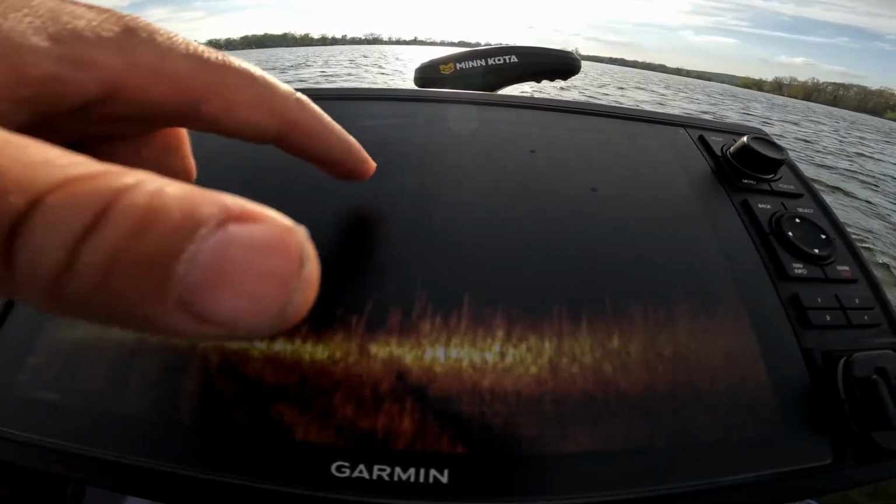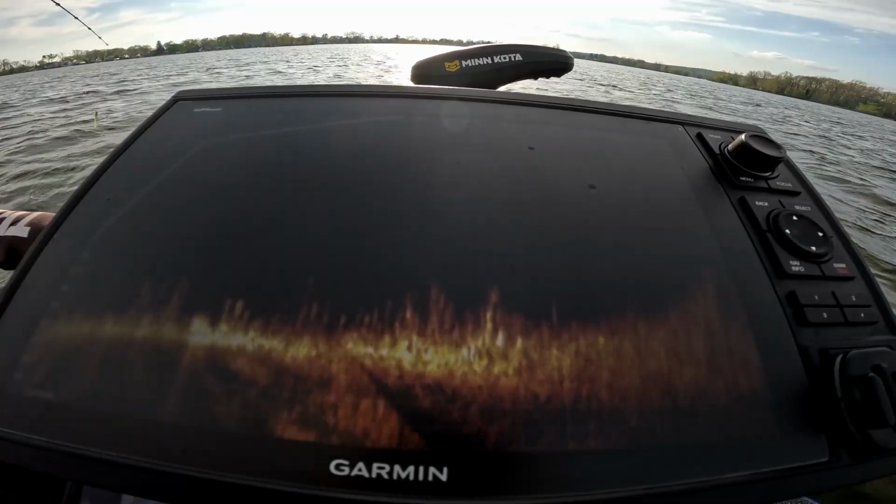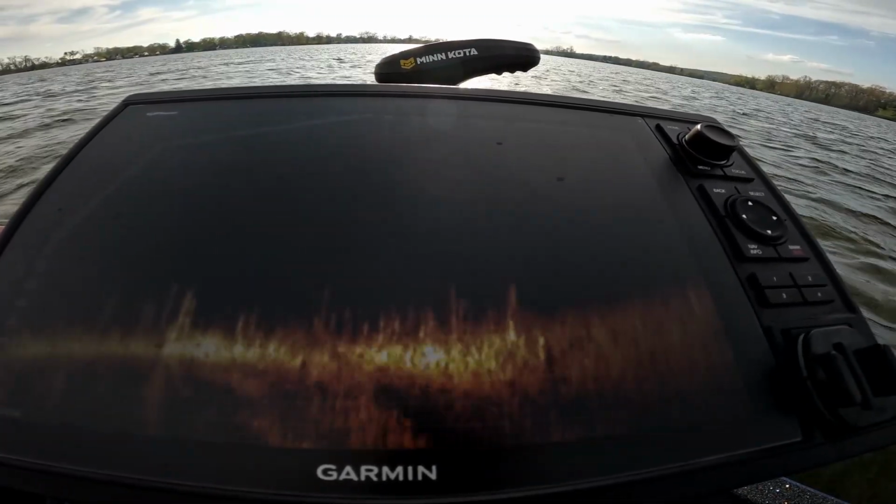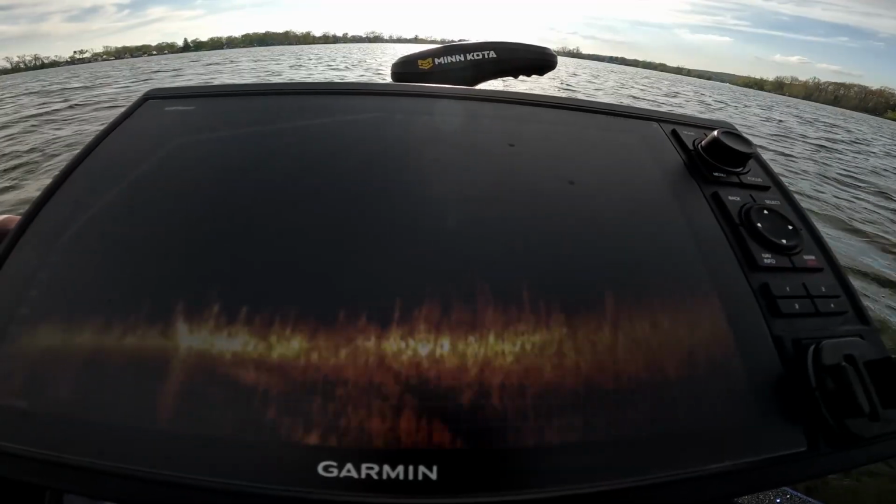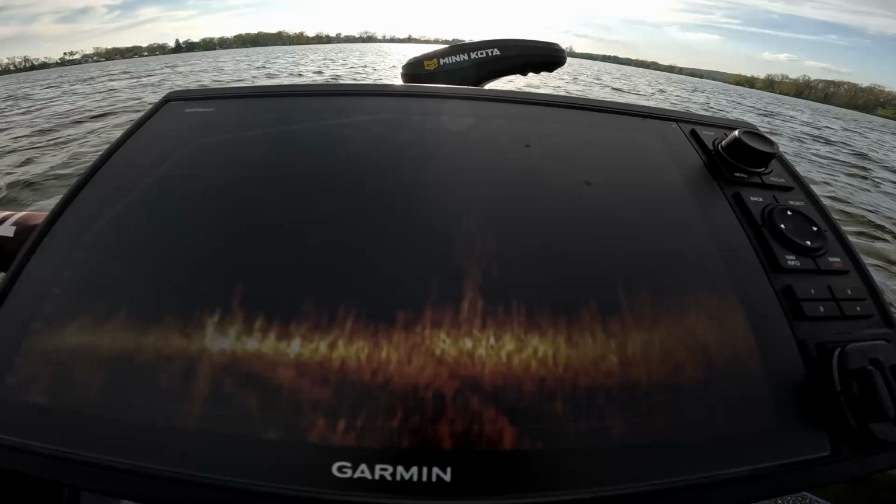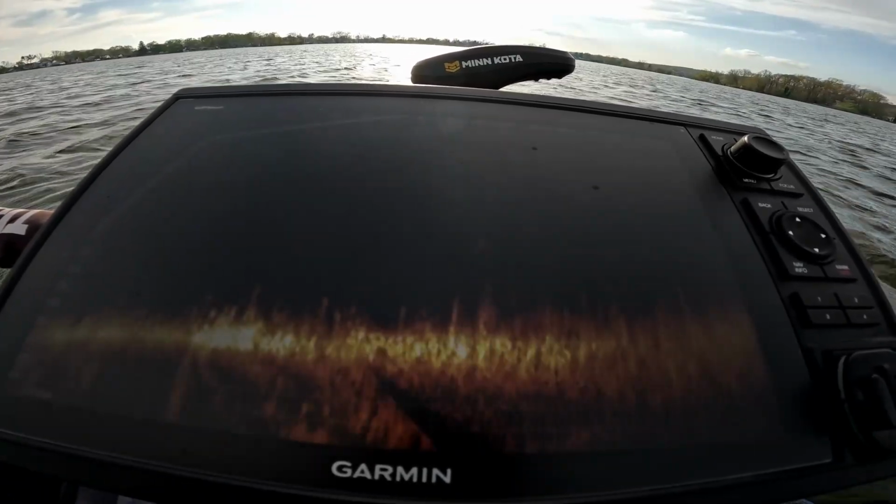Those are all a bunch of little bait fish. Big fish right there. That's a fish. So, we're going to cast it out there. I'm in a weird angle here. I don't know where my bait is, but there's all kinds of stuff going on right there.